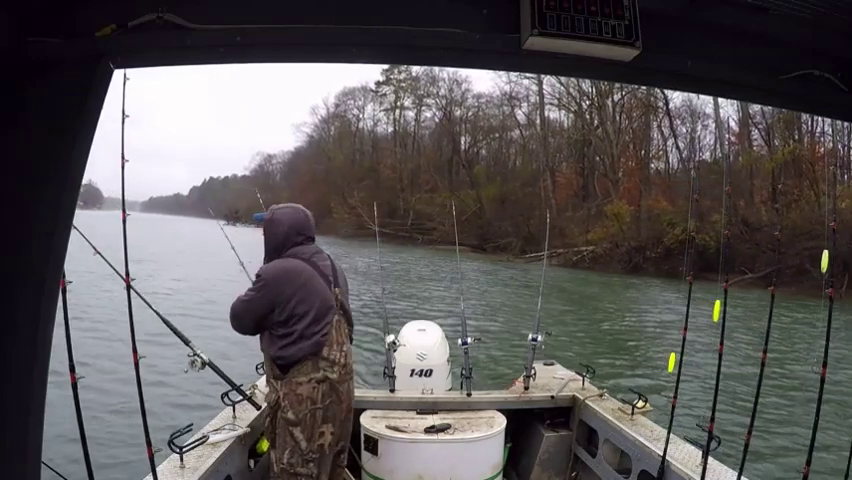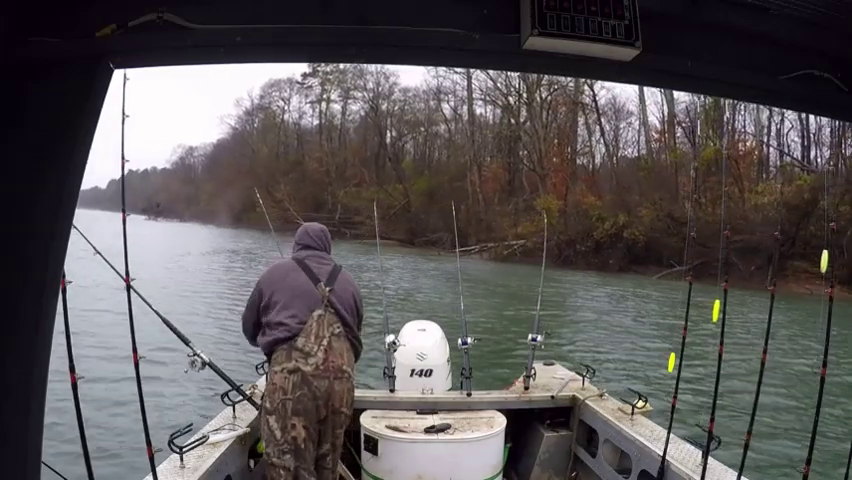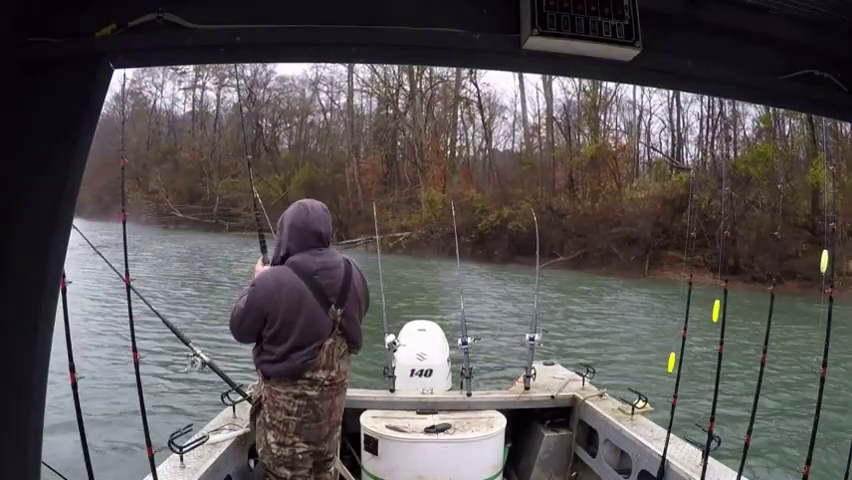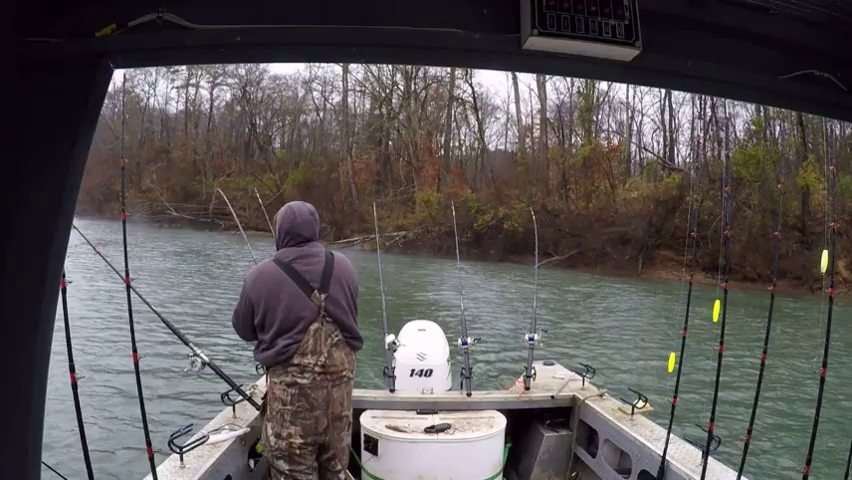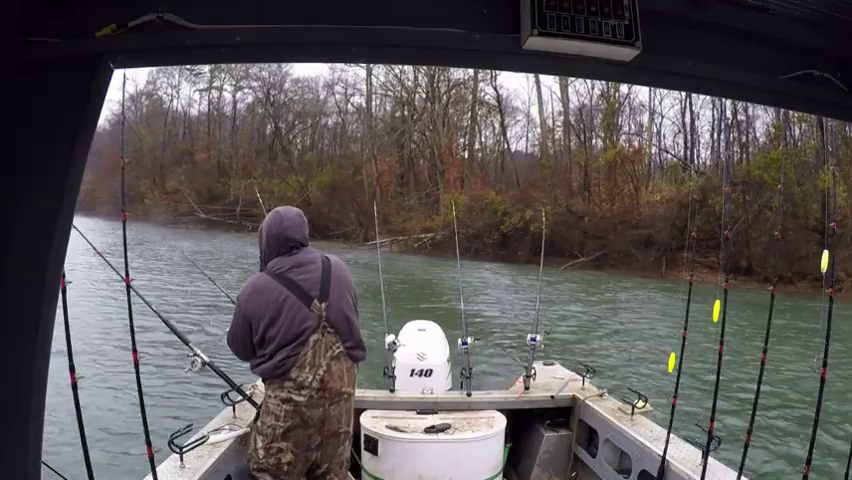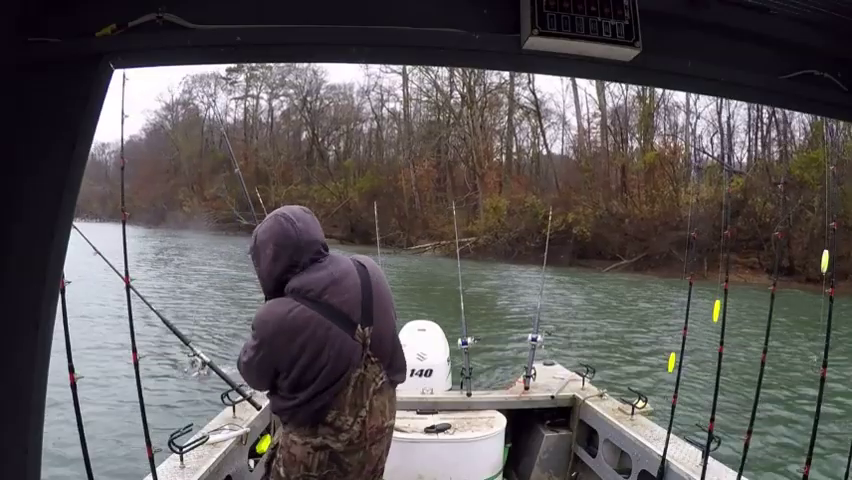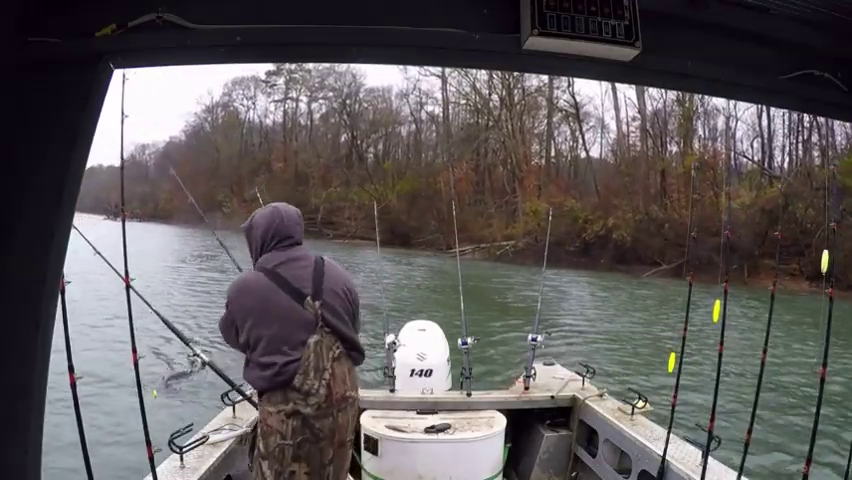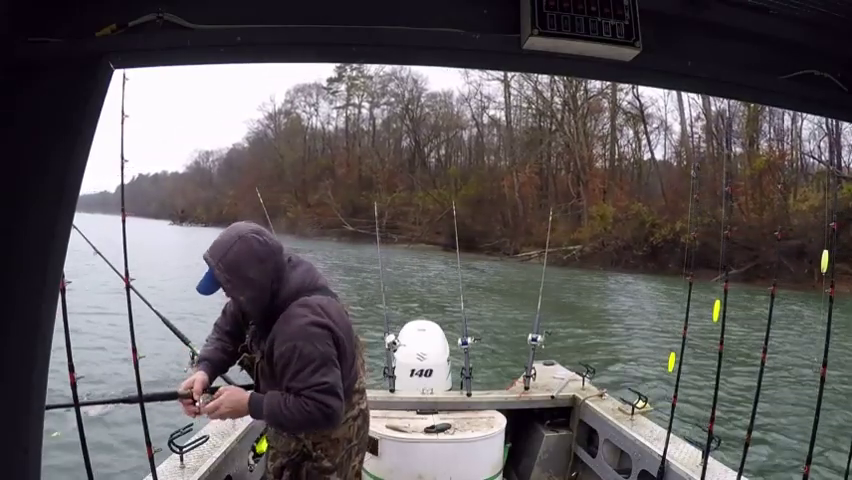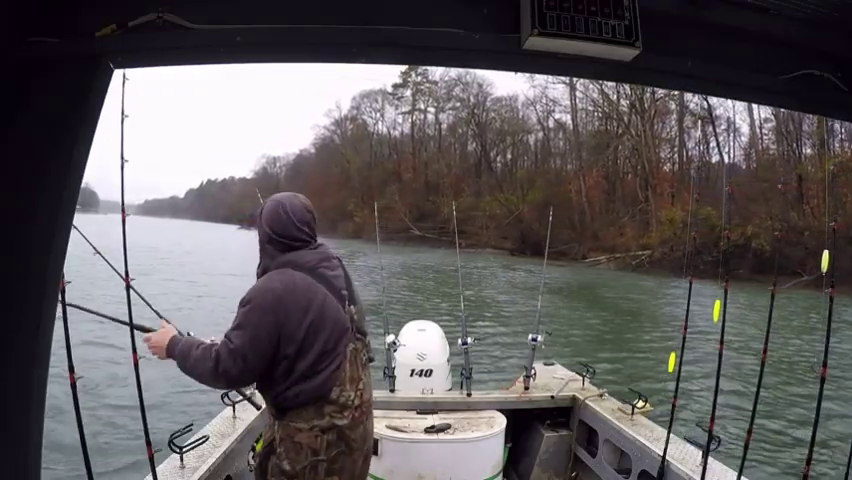Got a down line hanging off the side of the boat. Just picked it up. Oh, there he is. That was like a marker. Good fish.